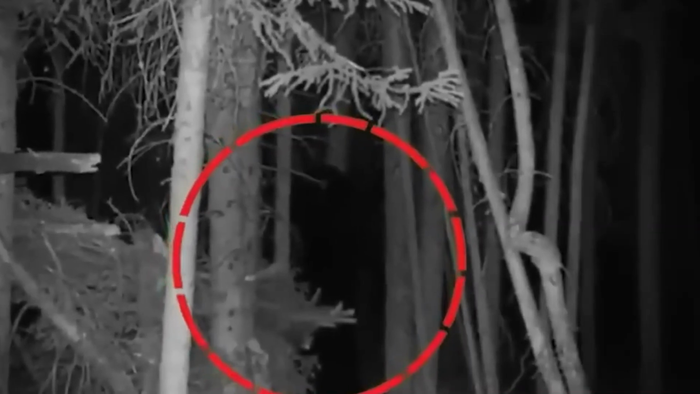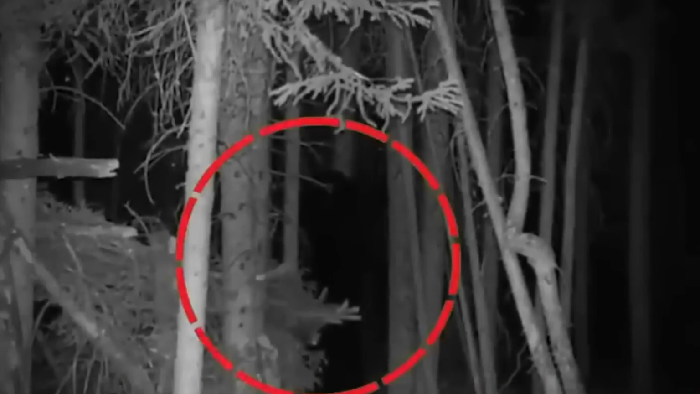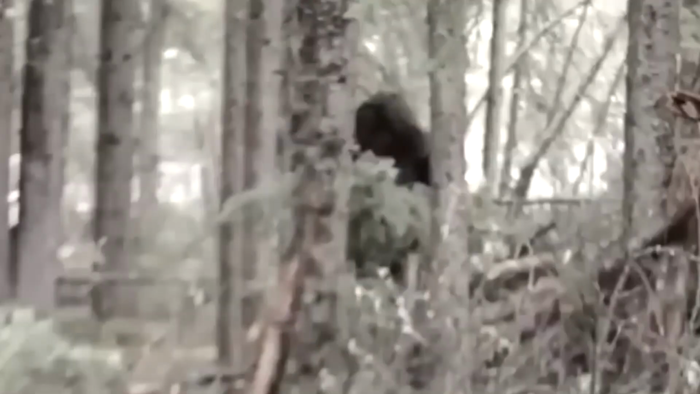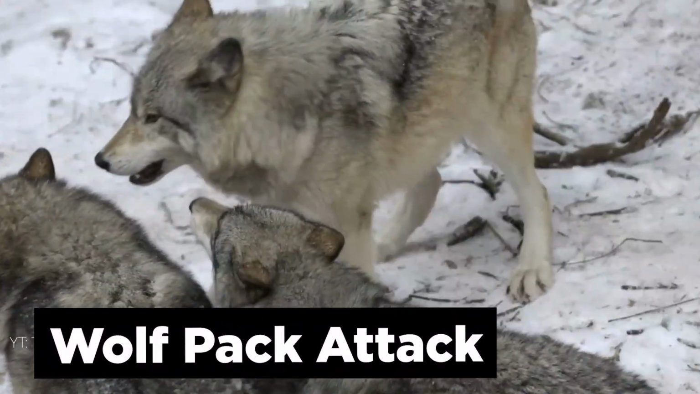And while the night pictures weren't clear, the daylight pics were. And they showed a giant ape-like creature covered with dark matted hair. The man said it had to have been 8 or 9 feet tall, and he also noted a very distinct smell around this habitat. I wonder what the smell could be, and do we think this is real or is this just another hoax?